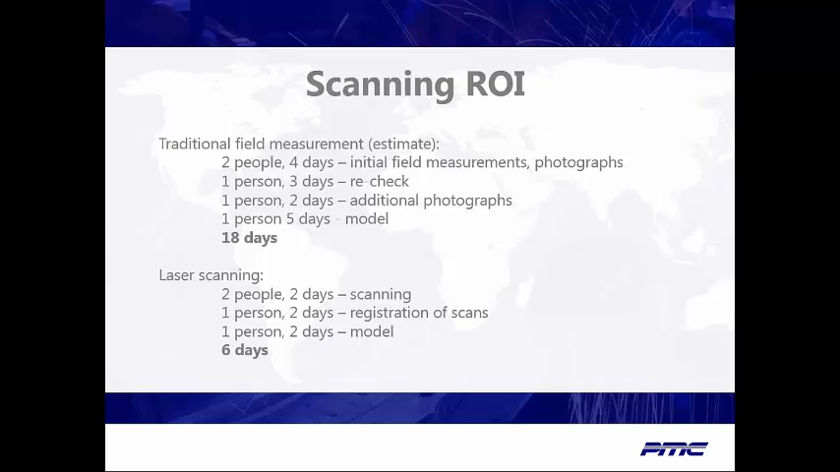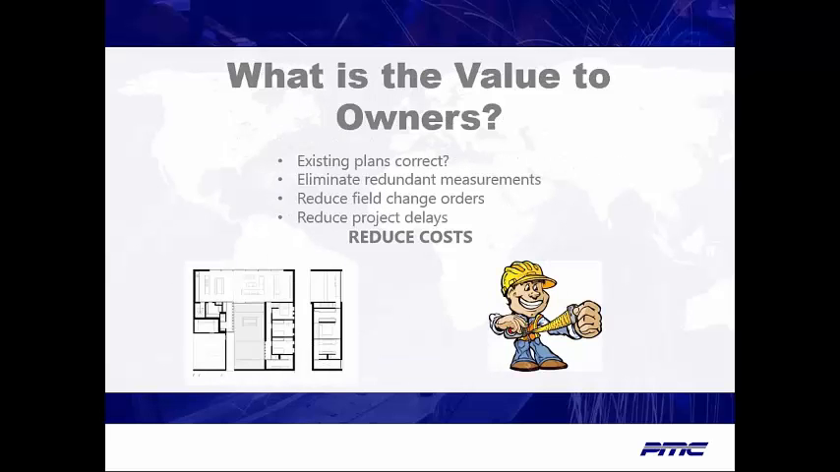Another factor that is not in this chart is the amount of delay associated with manual field checking. The total number of project days using traditional methods was 18, but the overall time span could have been months, depending upon the project location and the amount of travel.